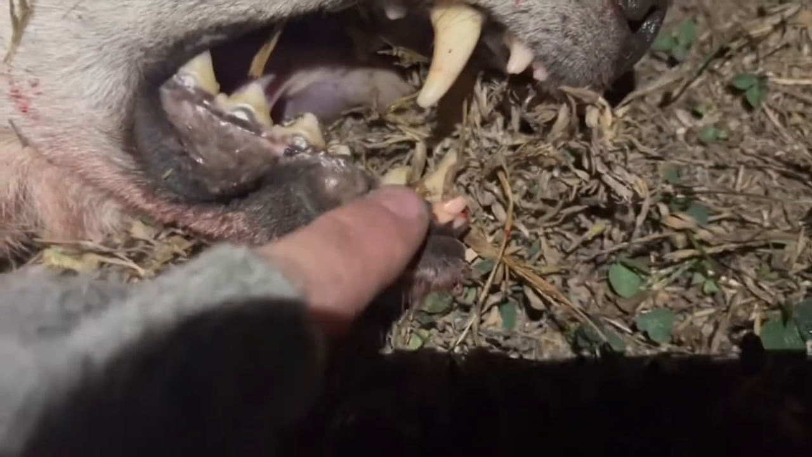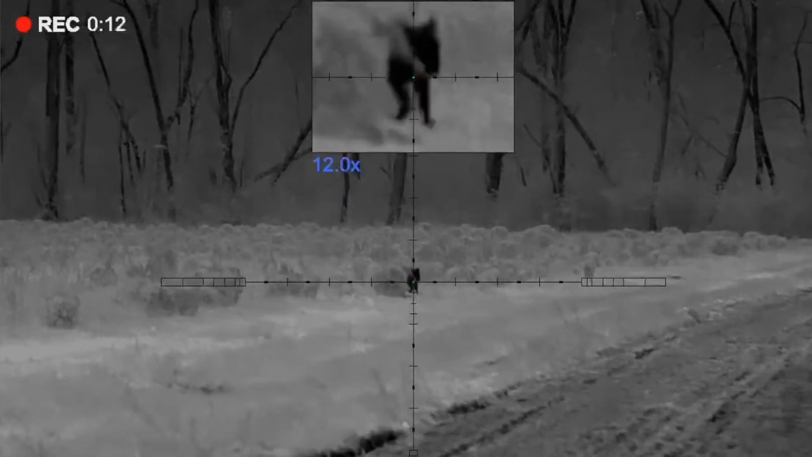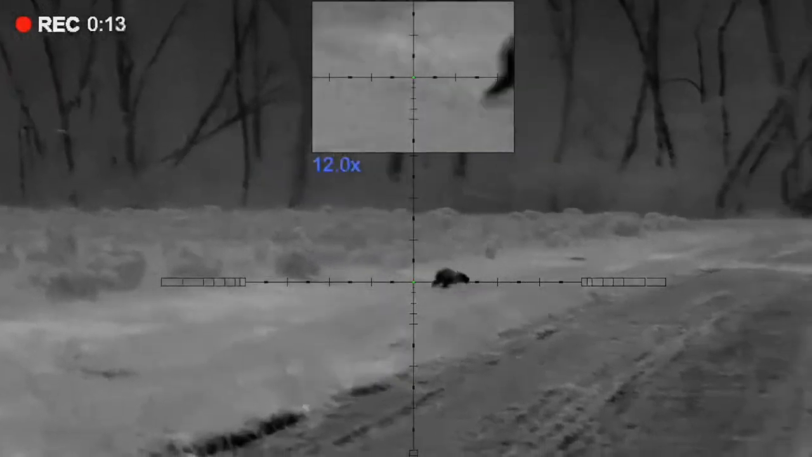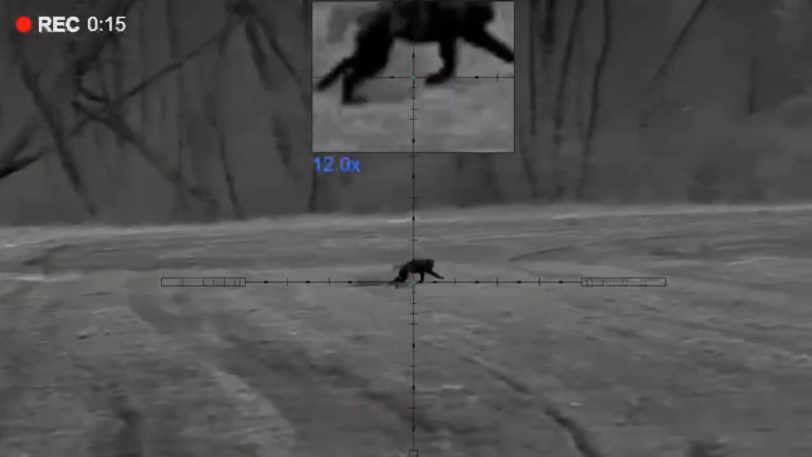Man, look at that. Bottom teeth are falling out. I seen Guffey hit this dog. I knew he blew his heart out. I see blood squirting in the video. And that's why I was telling Guffey, don't shoot at him running, because he's dead.